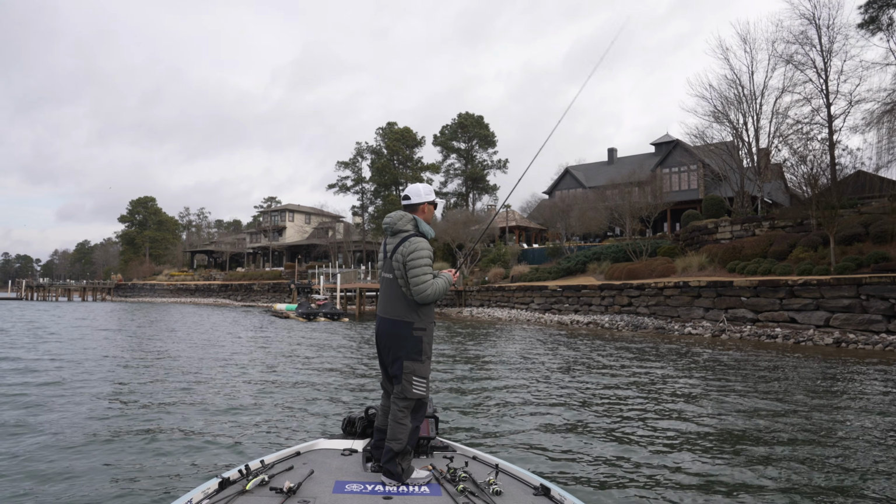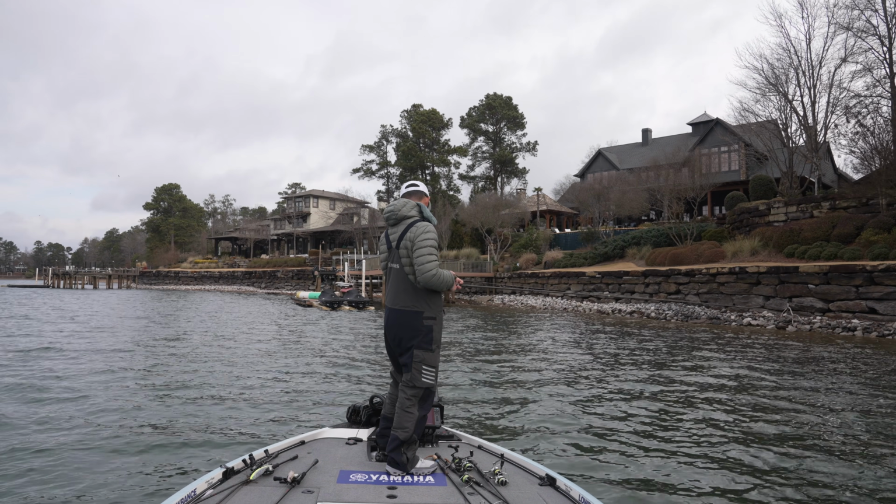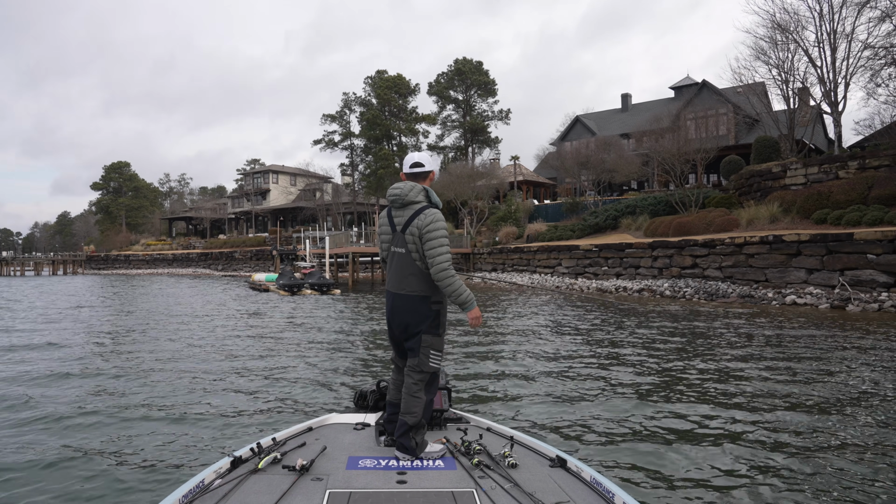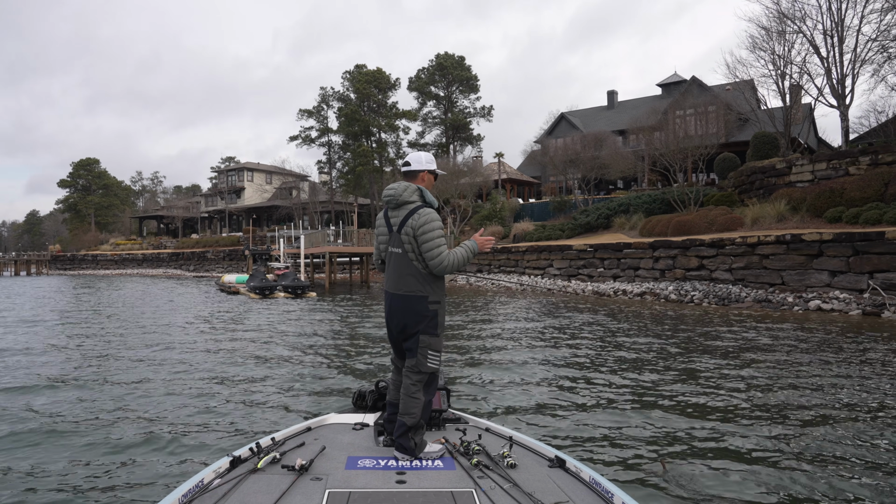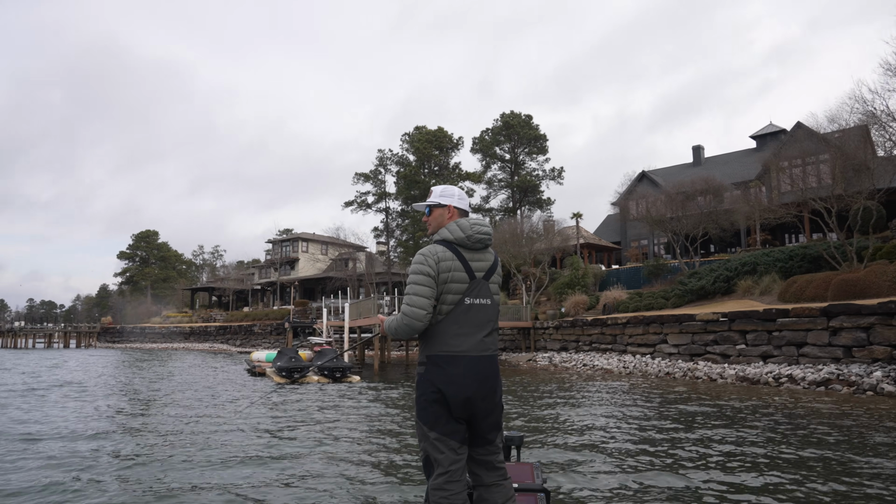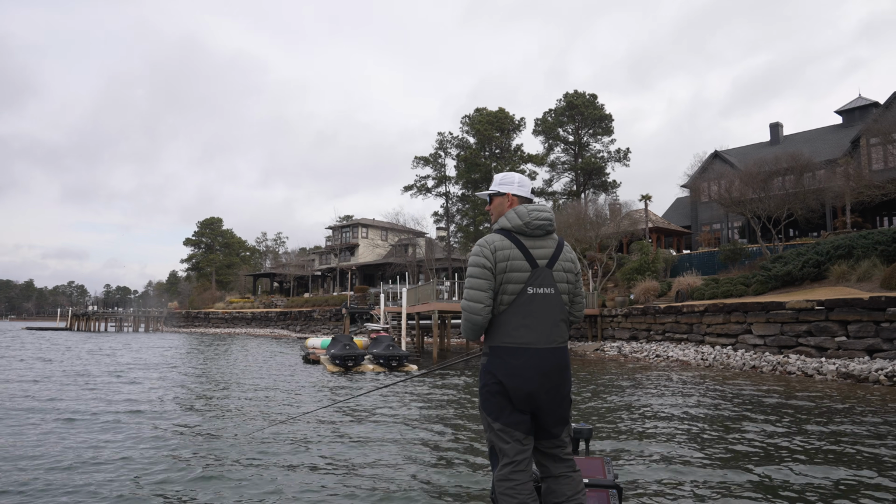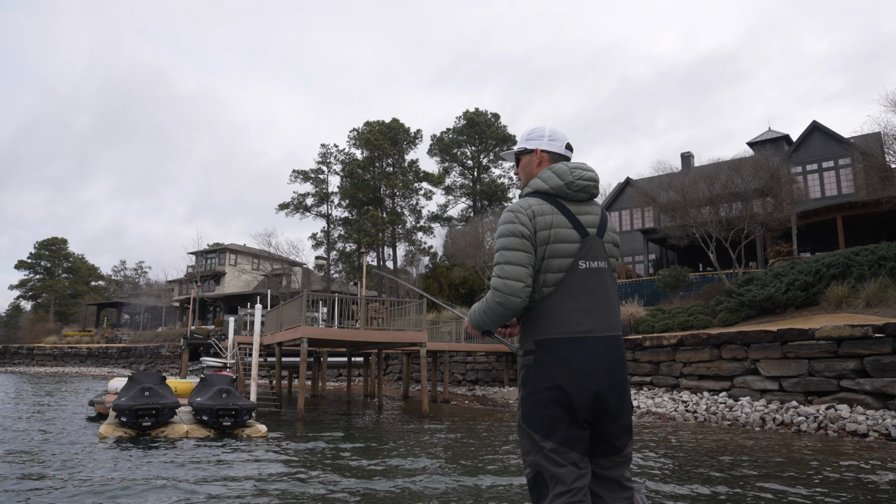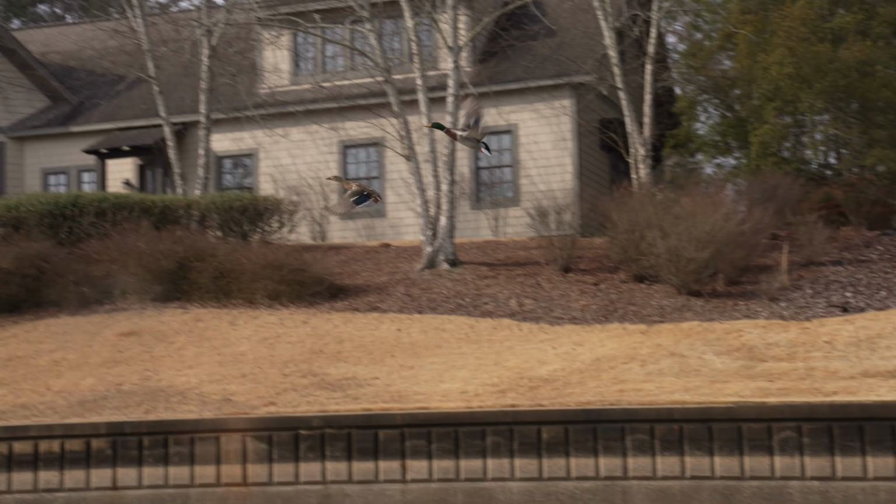I don't know if there's a pattern to it, but I've had 2 bites on docks down this way with a sailboat in the water, like a boat in the water. I don't know if it's just added extra shade, so you don't have just a floating dock, but you got a sailboat. May actually ride around and see if that was just a fluke or not.